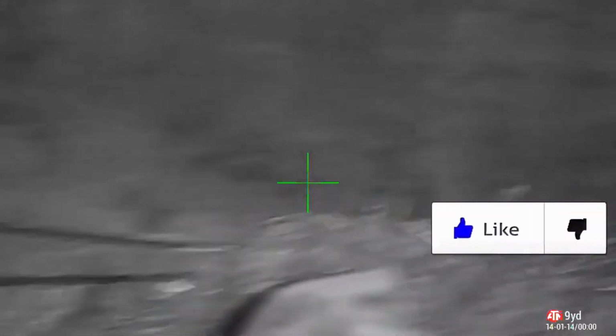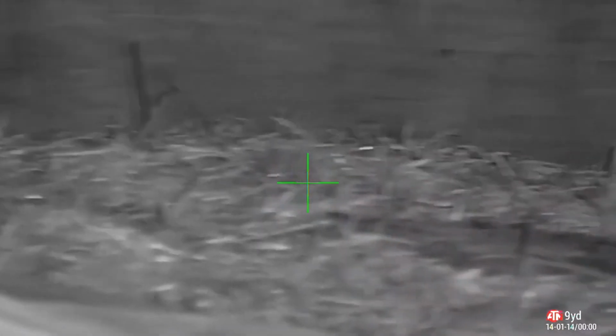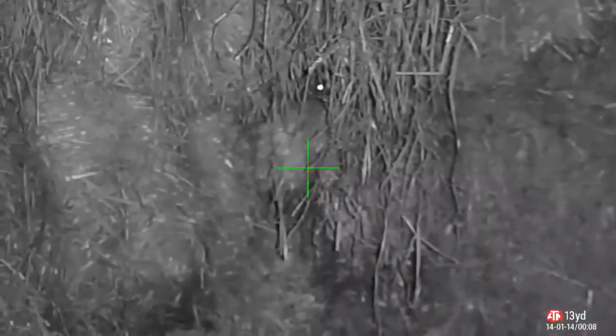Got two here, playing together, eating together. Doesn't mean you're going to die together. I'm pretty sure I'll get that other one later on. He was not waiting around to see what happened to his friend. Loyalty among rats, eh?